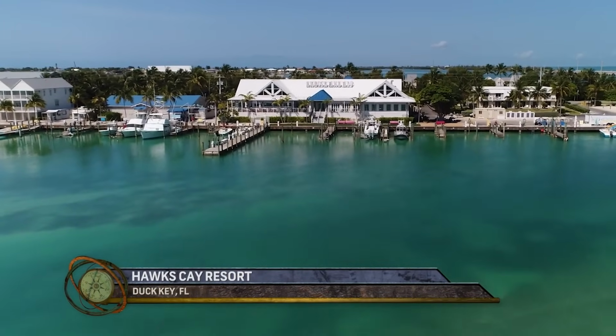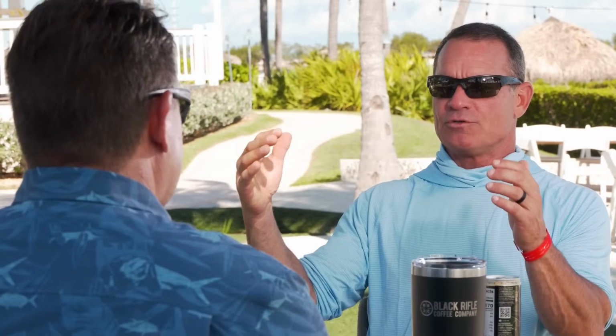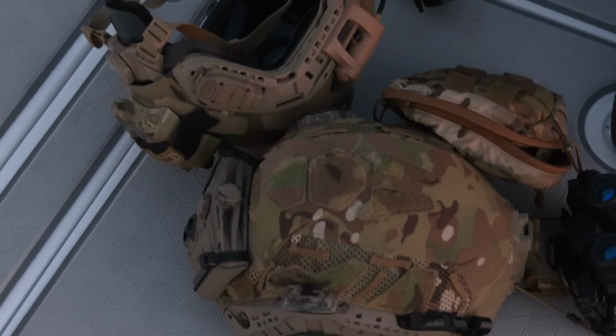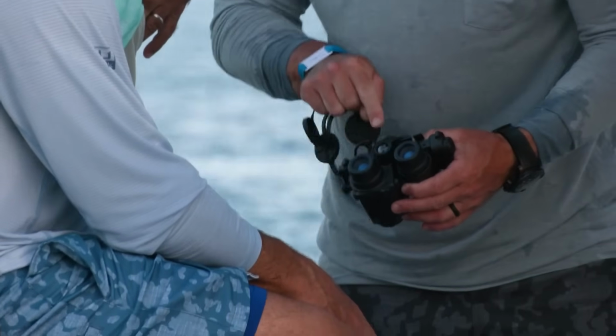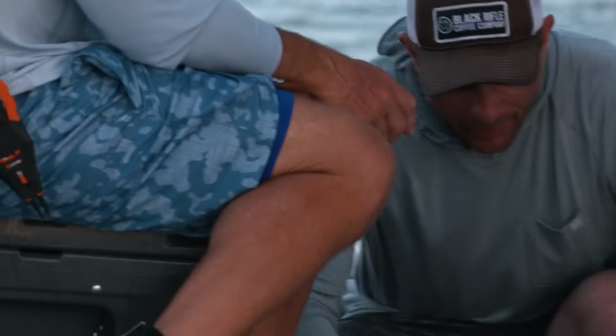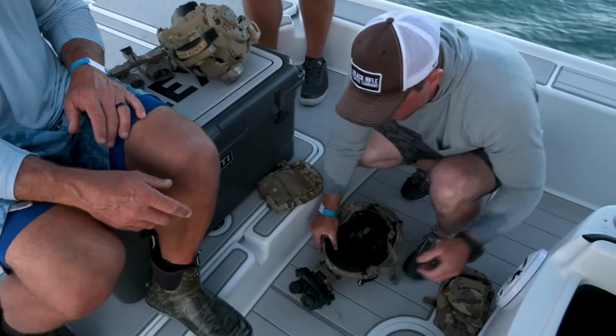I've done a lot of night fishing, but I can't say that I enjoy it as much as the daytime fishing, simply because you're lacking the visual component to tarpon fishing, which in my opinion makes them such a great, awesome game fish. Well, when Jamey pulls out all of his gear and starts laying this out, you can tell right away, this is serious gear. This is not consumer gear. This was real military grade, best quality gear.